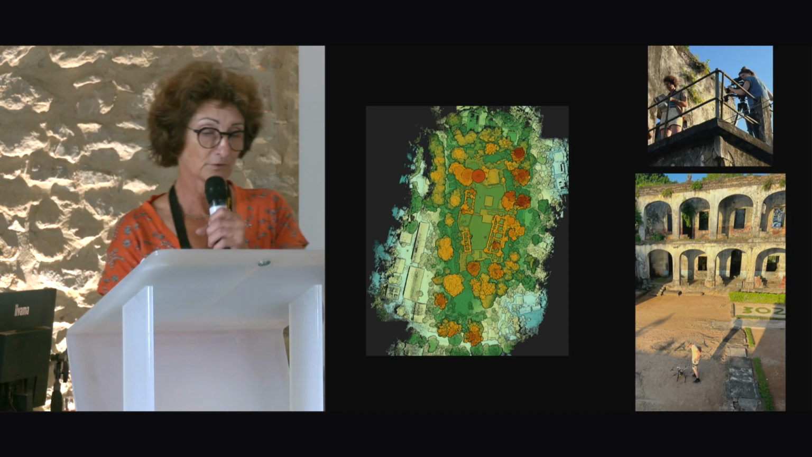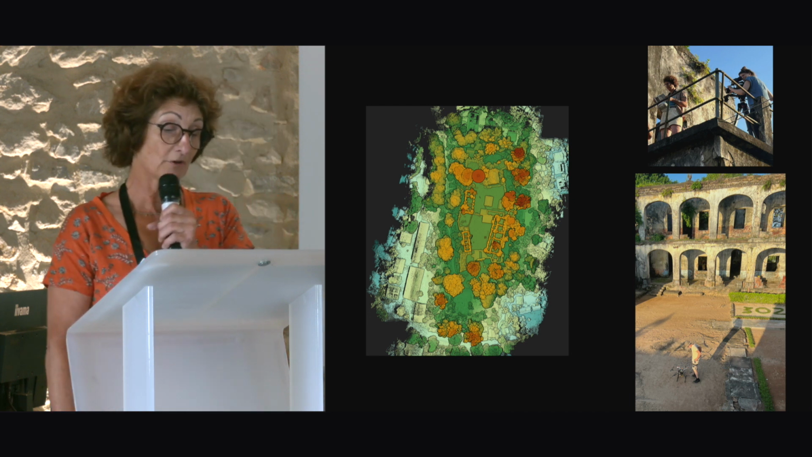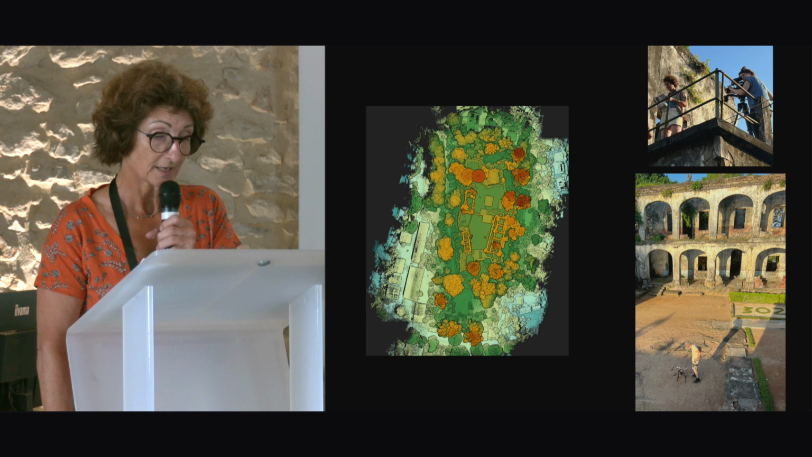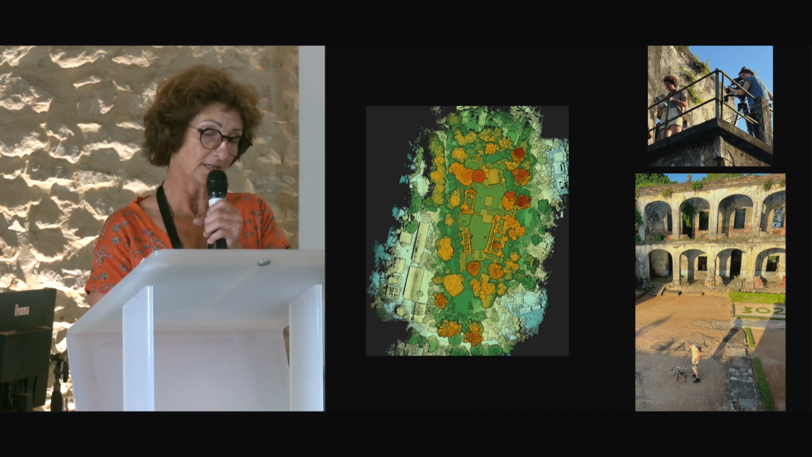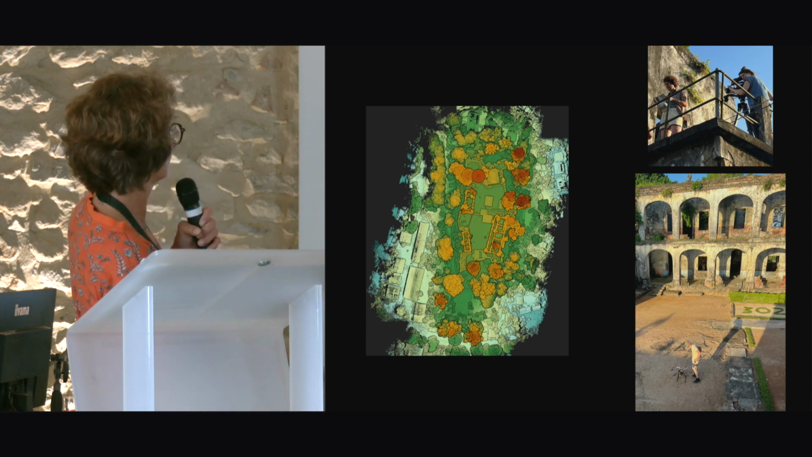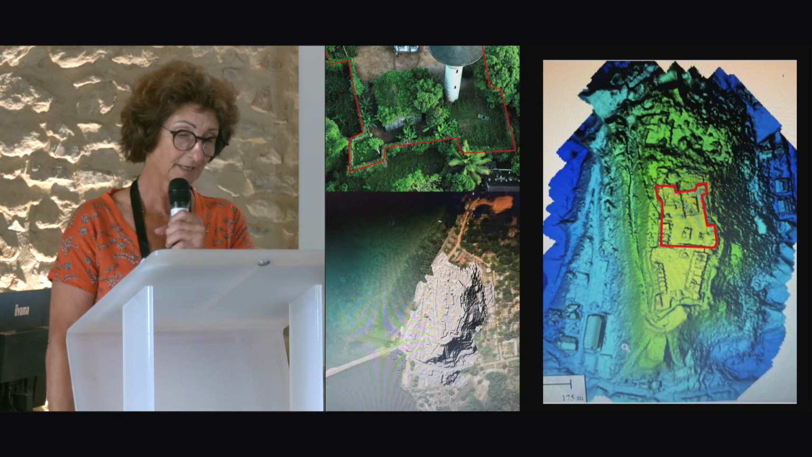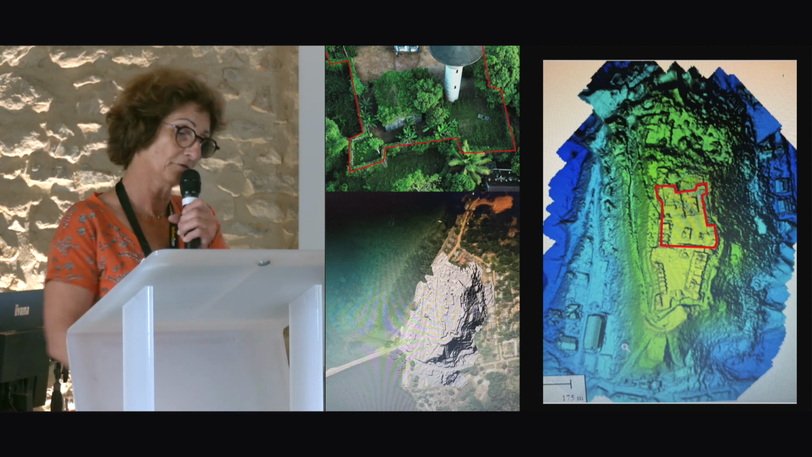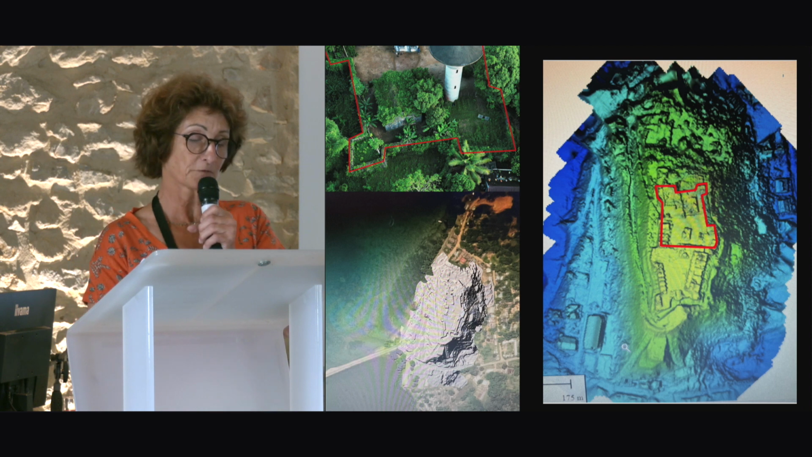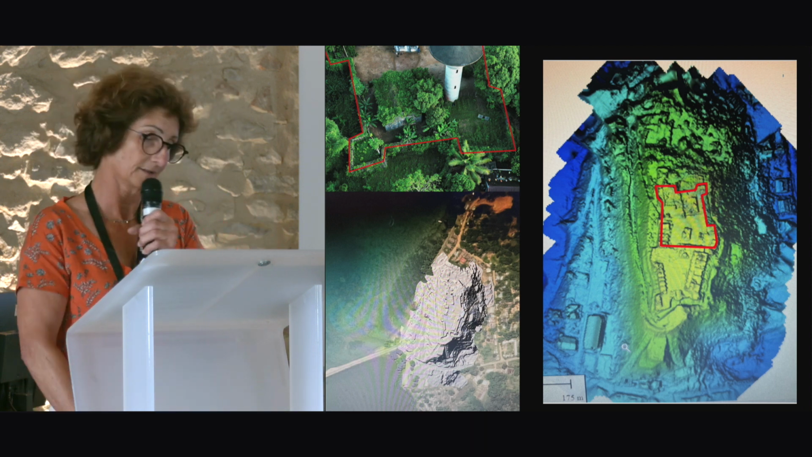The fort on the north of the bay, which is now an active military garrison, was also covered with LiDAR. Here is a DTM, which made it possible to model it and find traces of the more original pirate fort. This first construction was then enlarged and reused in the 18th and 19th centuries.